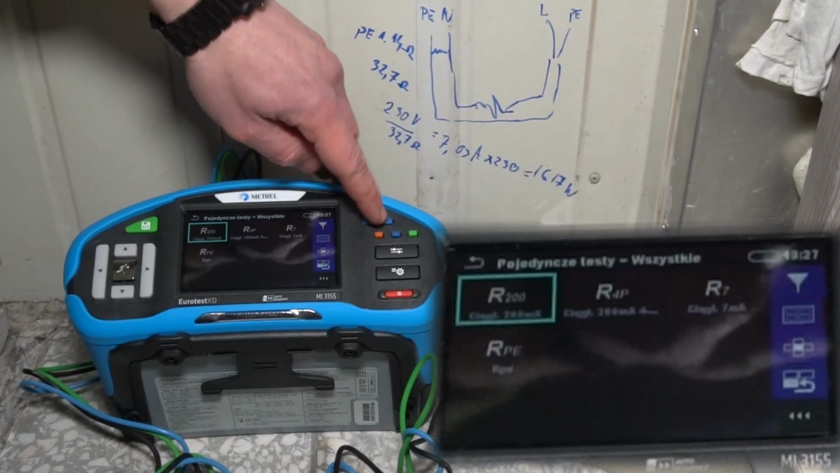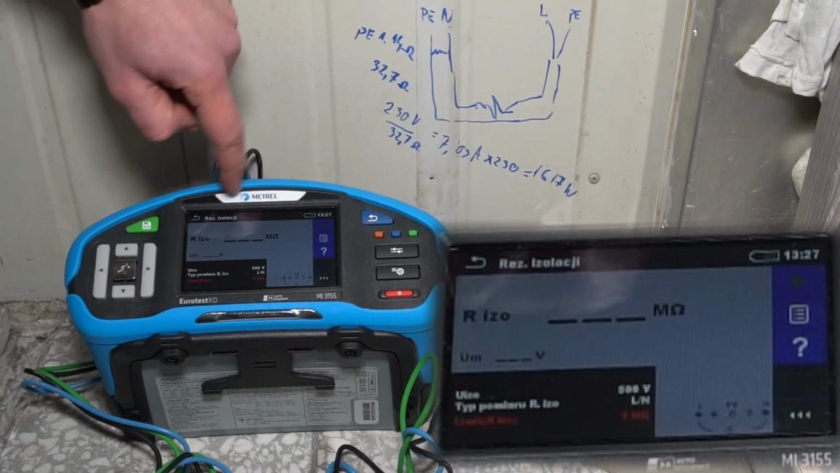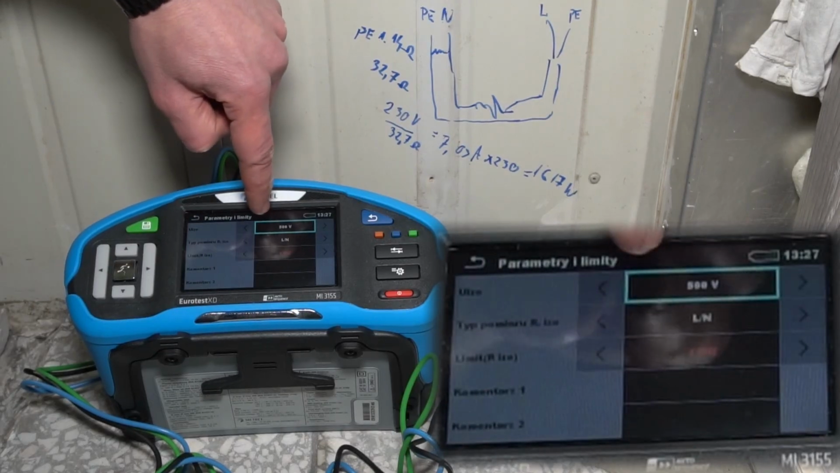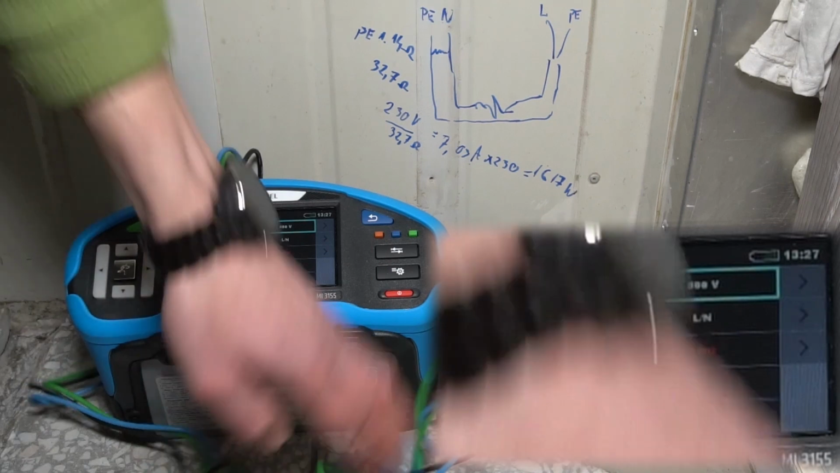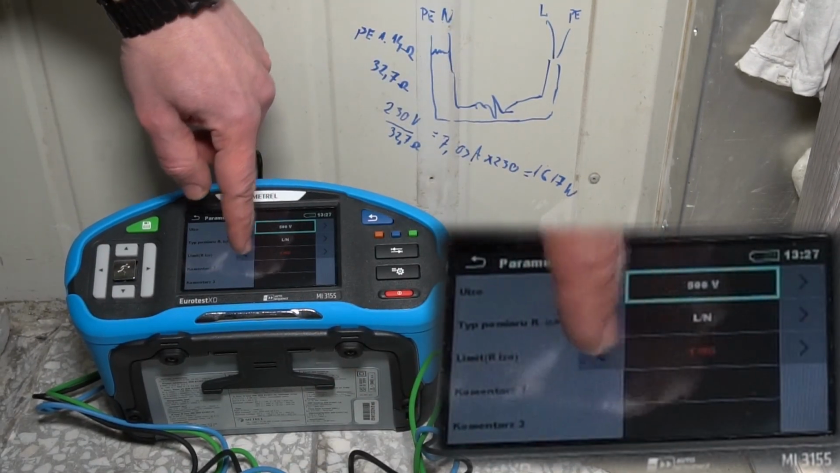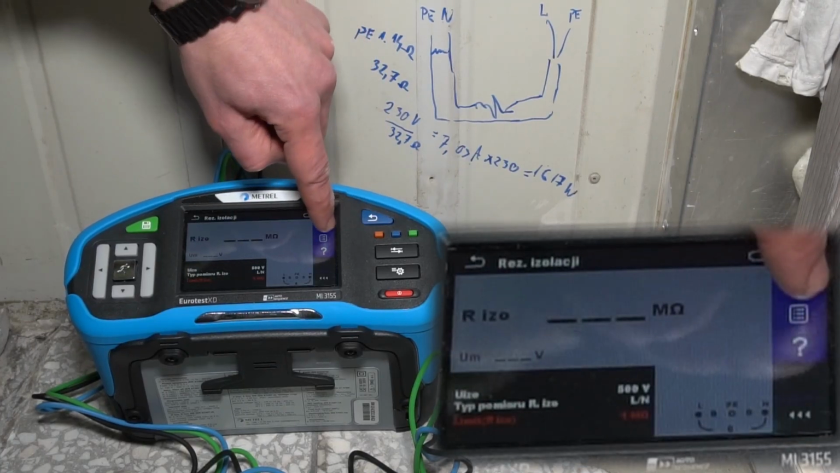Then we need to go to isolation test. Our parameters: test voltage is 500 volts. We are testing live to neutral because the wires like these are connected. And our limit is 1 megaohm. So let's do the test.